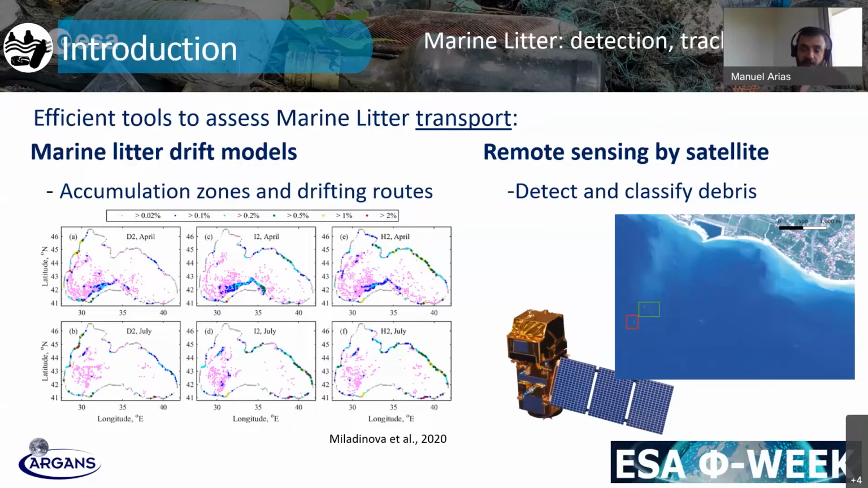Models can help in this component, but as I said before, remote sensing by satellite helps to actually identify where the litter is at a specific moment, and also could help us eventually, once the methodology is improved, to even classify this litter and understand what type of composition it has, which is also one of the challenges that the community is interested in trying to address in the future.